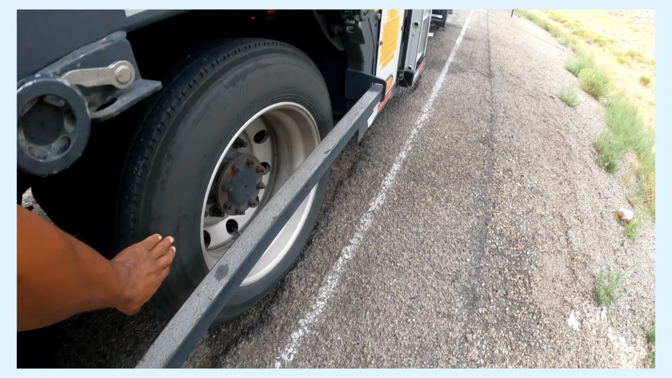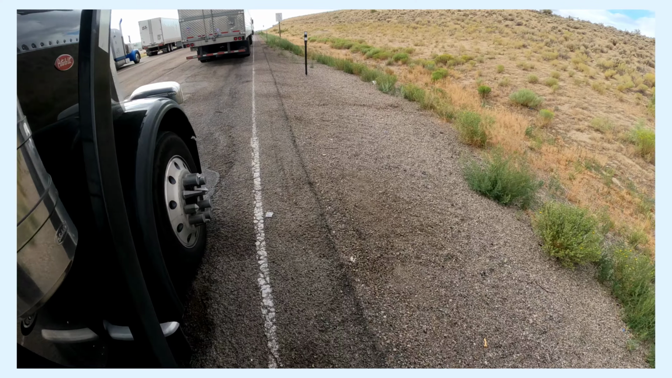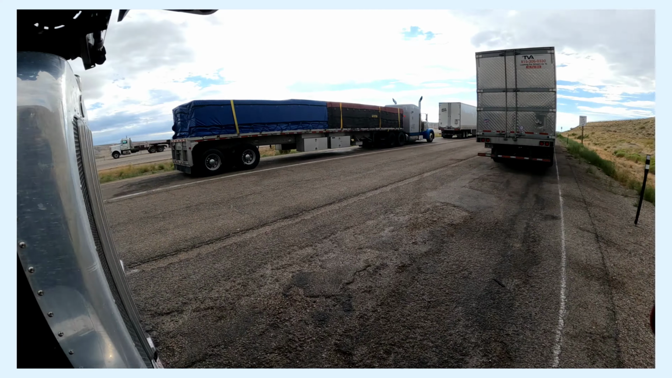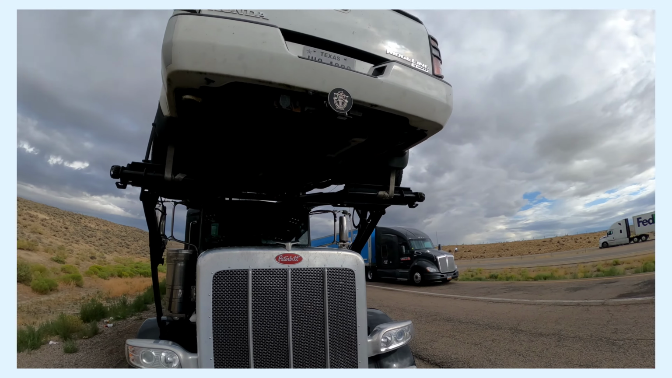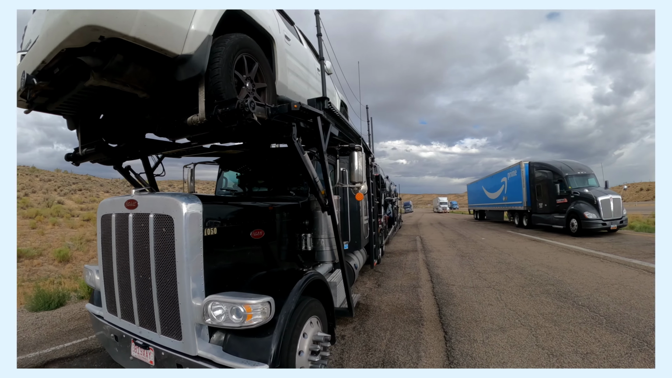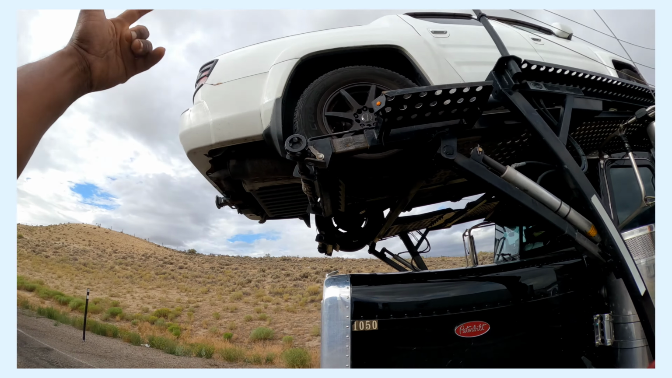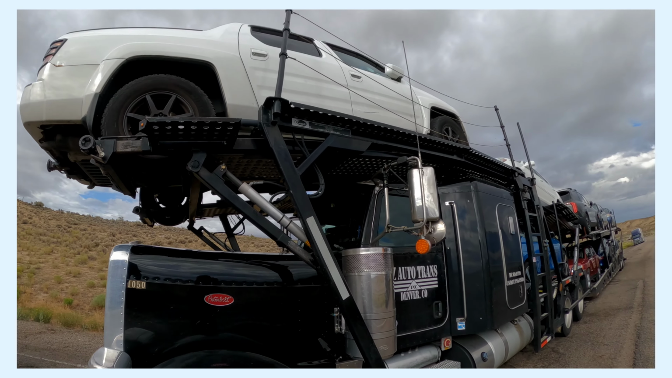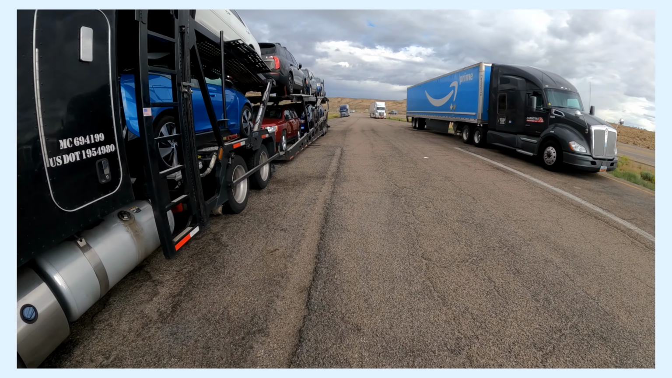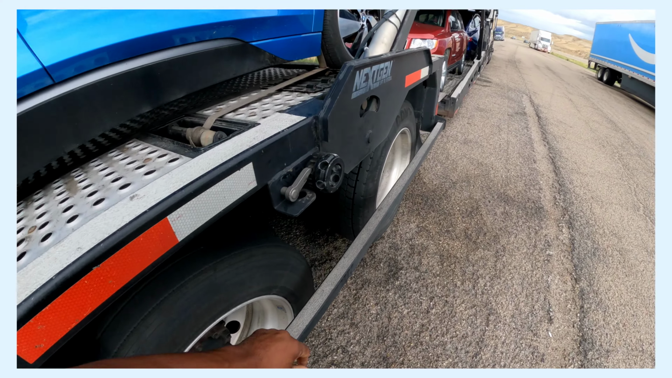Because I gotta make sure that this is my money, this is my bread and butter. This big Honda Ridgeline is in place. Everything's good for delivery. Now that car right here, this Ridgeline truck is going to Texas. I'm not going to Texas. From Denver, I'm going to Cleveland. I'm going to the house.